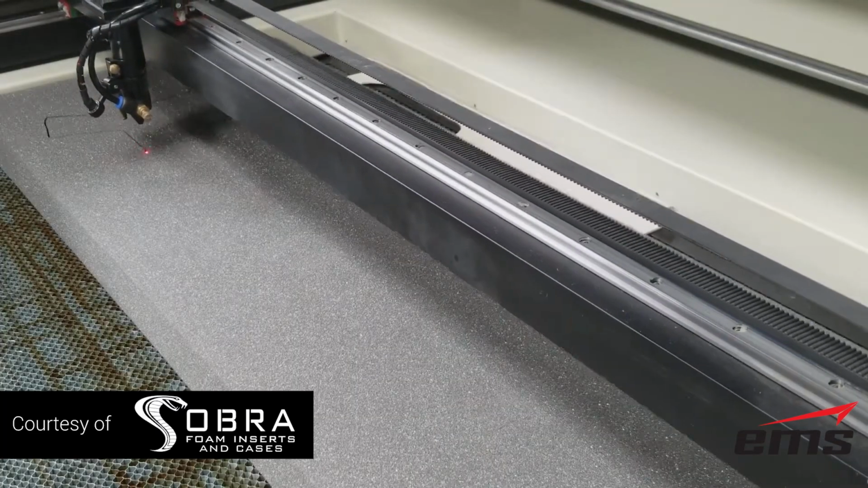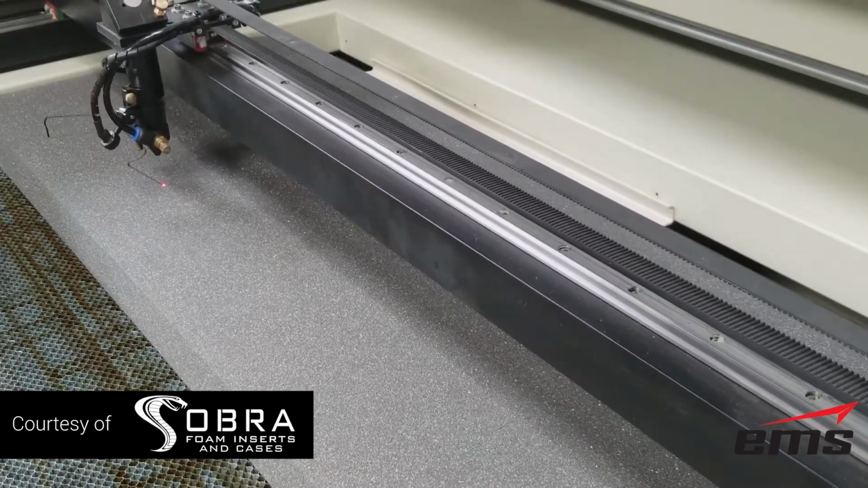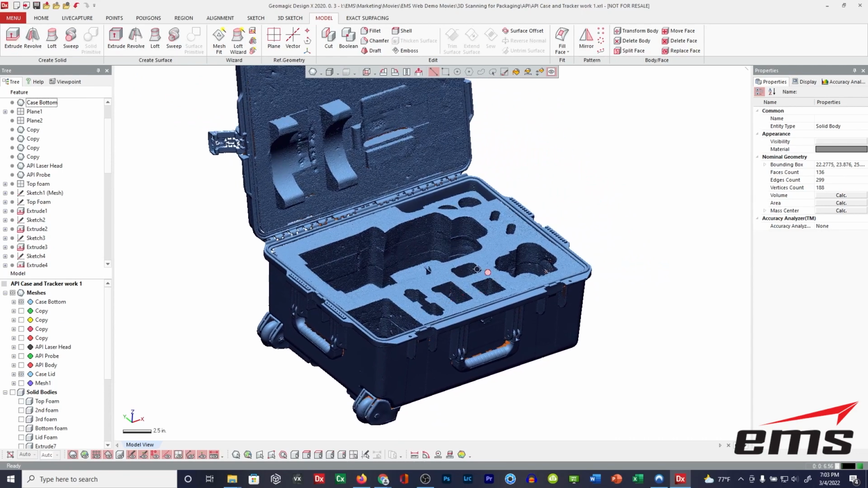We'll talk more about that as we get into this, but that's pretty typical of the ways you would do it. But normally, we wouldn't have this. We wouldn't scan the finished case because it doesn't exist.